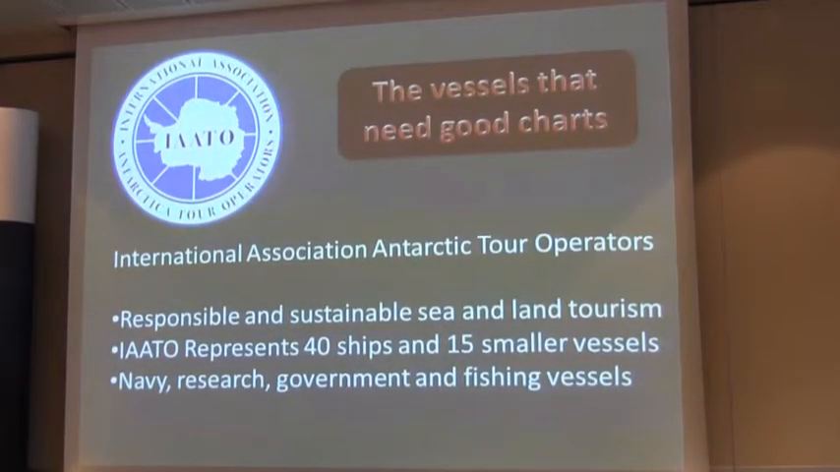So who actually needs good charts in Antarctica? Myself and my organisation Explore, we're part of IATO. I've been involved with IATO for over 10 years, or since I first have been going down to Antarctica. And they represent the tourist industry which is involved in Antarctica, land and sea. IATO, we have within our membership, that represents 40 ships and also another further 15 small vessels which do small, if you want to call it extreme or exotic expeditions into Antarctica, which of course my company is one of those. So we've got 40 ships and then 15.